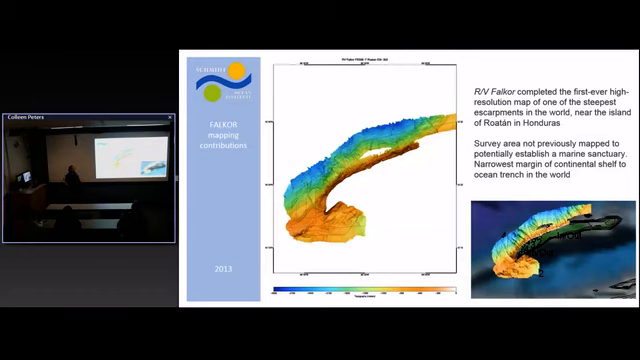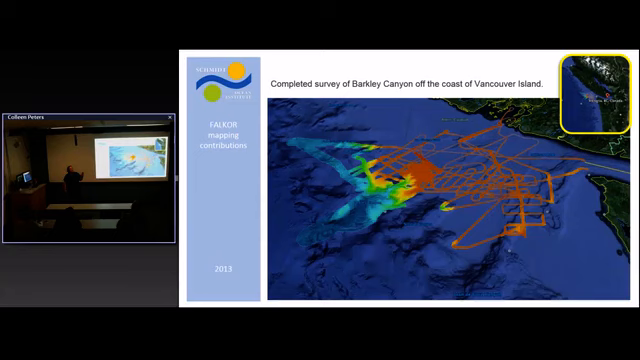So the ship came through the canal, went up to Canada, did a bunch of surveys up there, and the significant piece here was just finishing off Barkley Canyon, because Ocean Networks Canada has a couple of Coast Guard ships that they use to do their surveys, or very frequently the University of Washington's Thomas G. Thompson. So they don't really have that many vessels that they can use up in that area. So we were able to sort of finish off a section of the canyons that they didn't have. So now they have the full extent of Barkley Canyon.